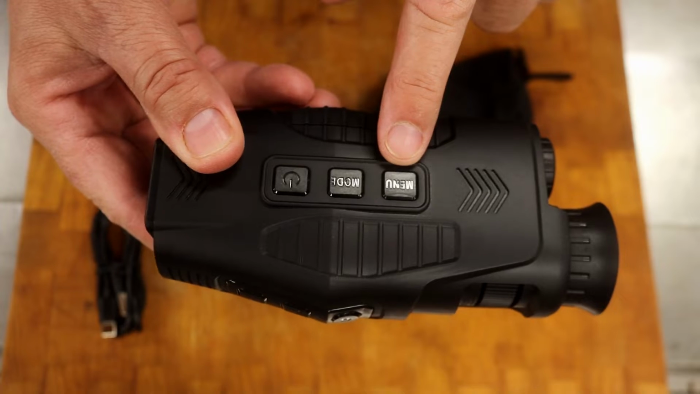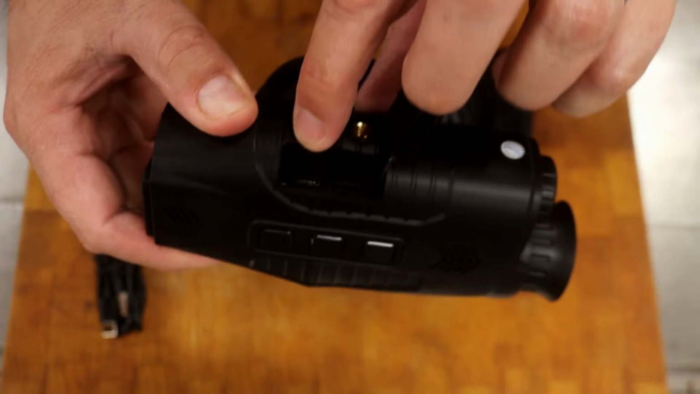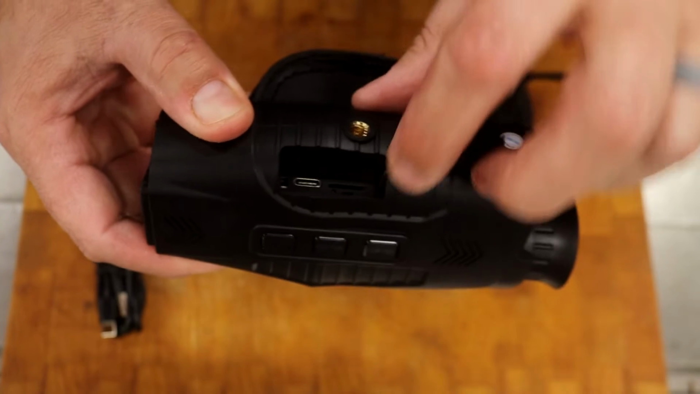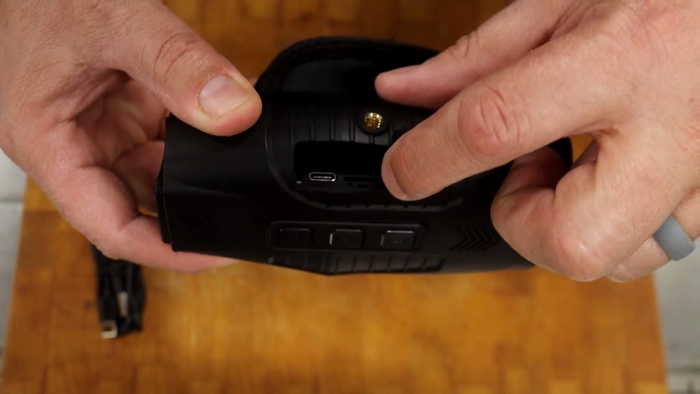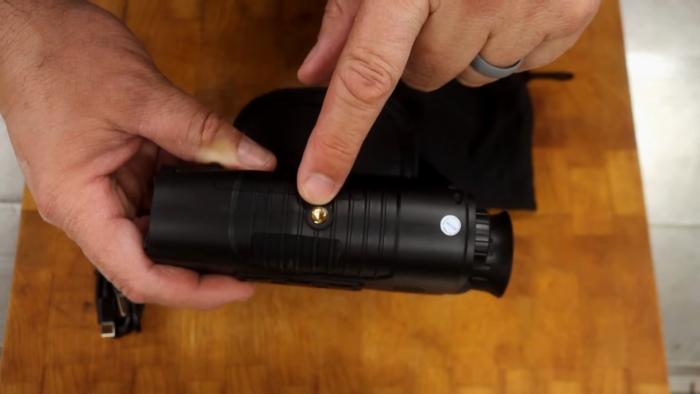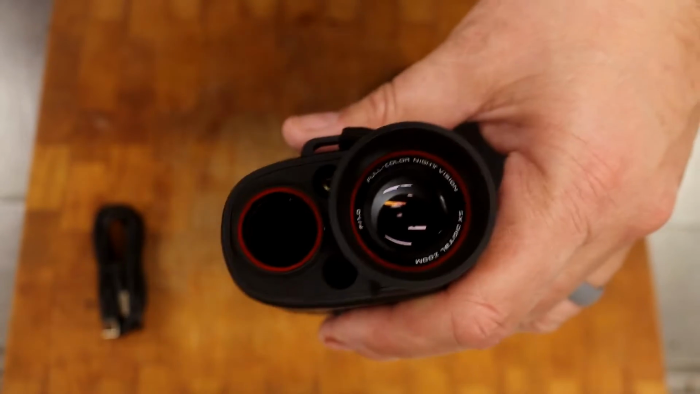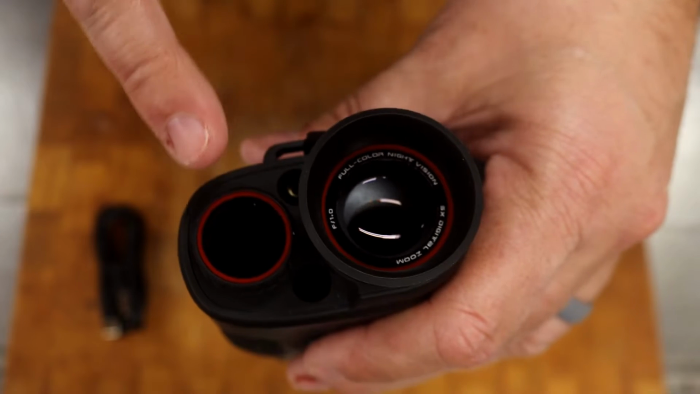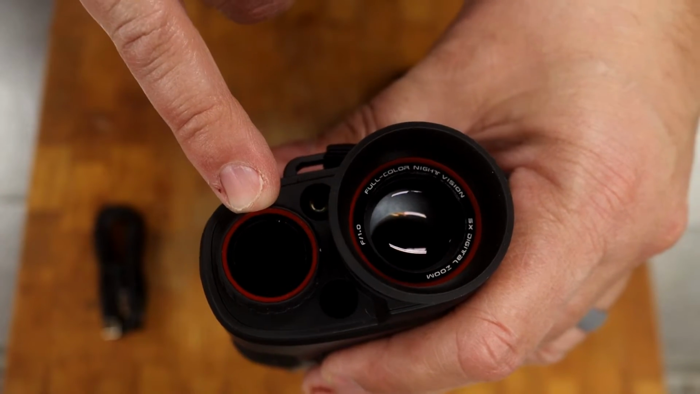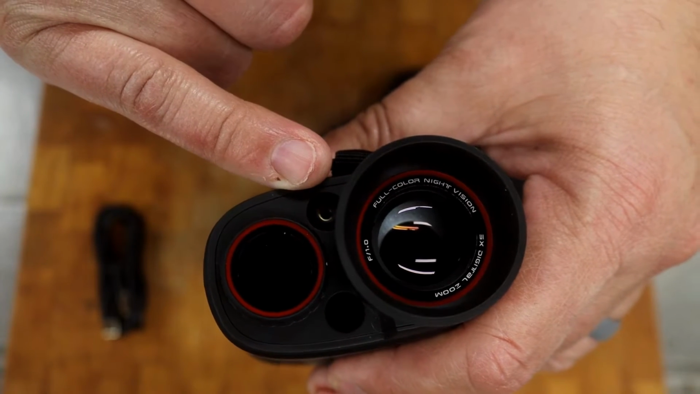Here's the menu button, the mode button, and we'll go over all this in a second, and the on and off button. Then when you come in here, you have the USB-C connector, and then you also have a micro SD card holder. On the bottom, you can screw this into a tripod so it stays steady. On the front, you have the front lens, you have the IR LED, you have the microphone right here, and then this is the target reference.